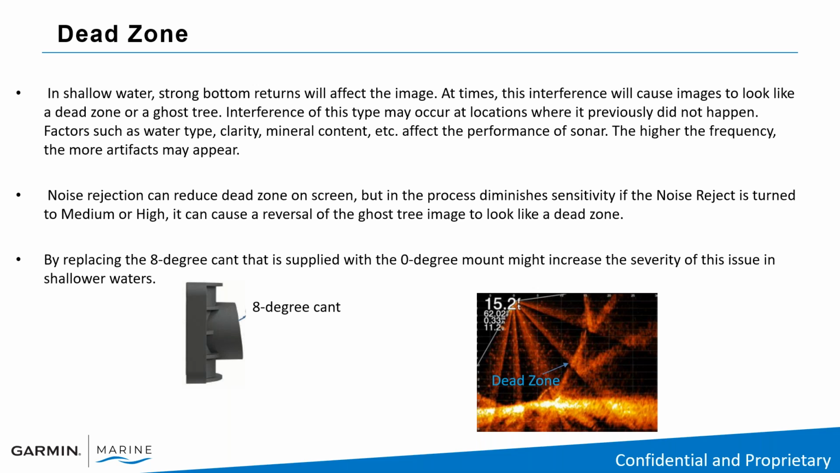All right. In shallow water, strong bottom returns will affect the image. At times, this interference will cause the image to look like a dead zone or a ghost tree. Interference of this type may occur at locations where it previously did not happen. Factors such as water type, clarity, again, mineral content, etc., affect the performance of the sonar. The higher the frequency, the more artifacts may appear. So again, adjust your noise reject. This can help reduce dead zone on screen. So try medium or high.